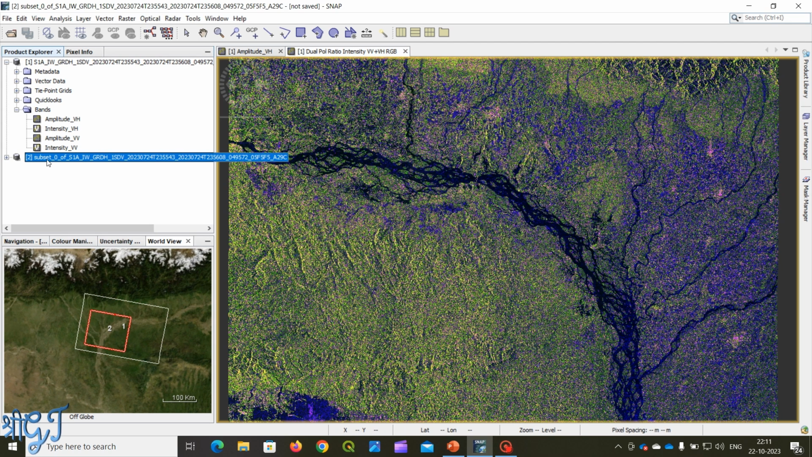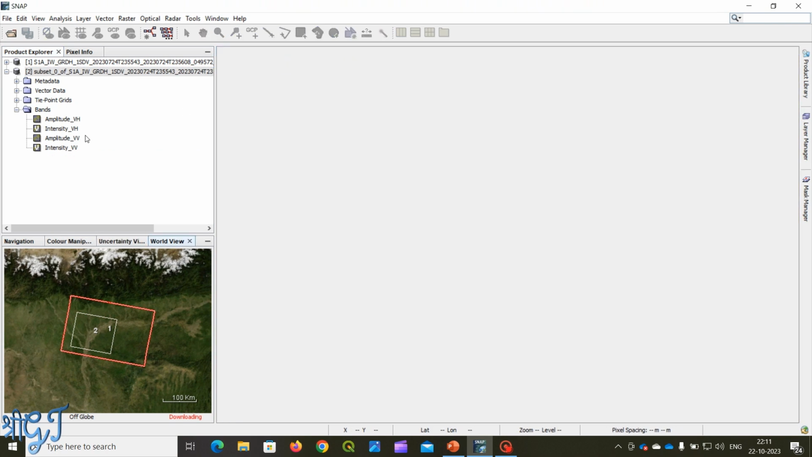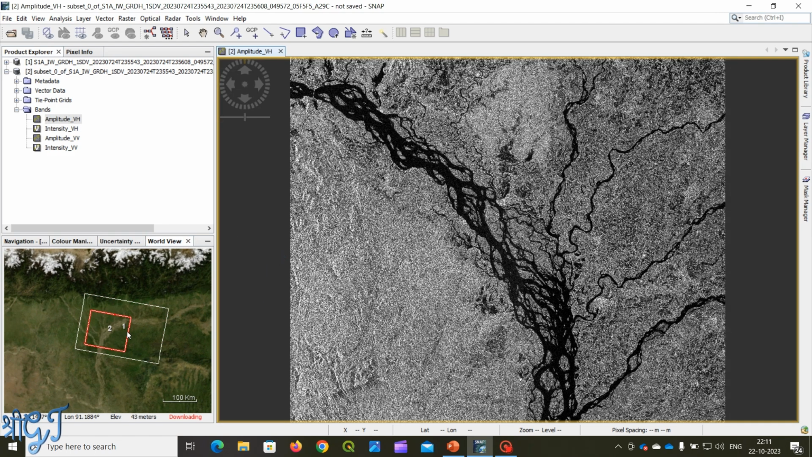Then you can see an image added here with the name of subset, with the same bands like amplitude, VH and VV. So just close this window and double left click on this image. We have selected some part of the original image to reduce the file size, so it will take less time to process. In the next step, we have to calibrate our image with radiometric calibration and geometric calibration.